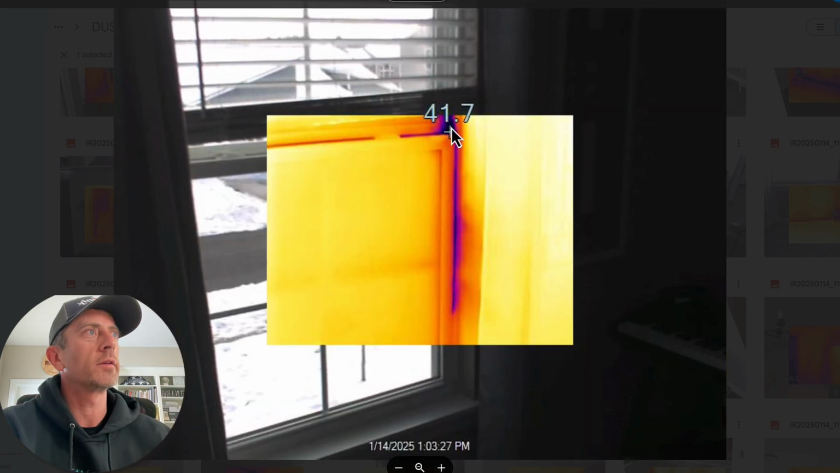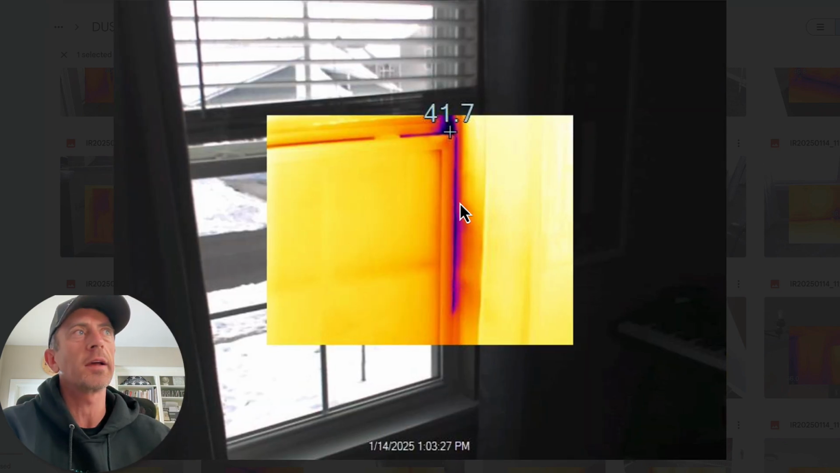This is a window that didn't completely seal. It looked like it might have been bowed slightly on the right-hand side. And then there's air coming in through that little gap right there. You might be able to adjust this window and seal it up a little bit tighter, or just tape over the gap in the wintertime.